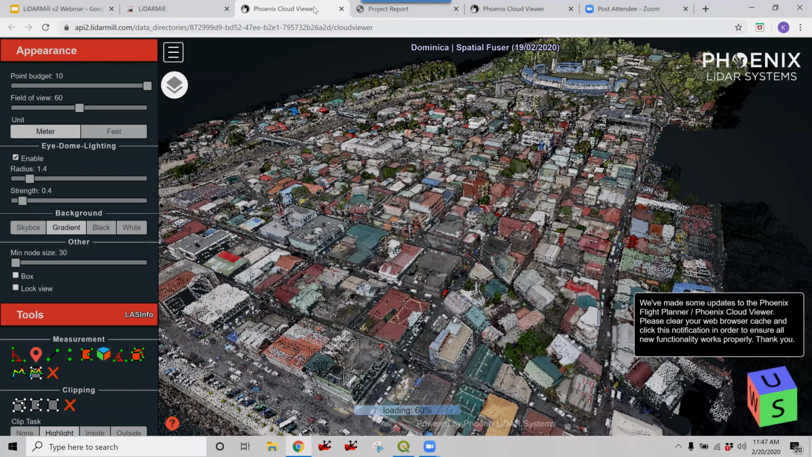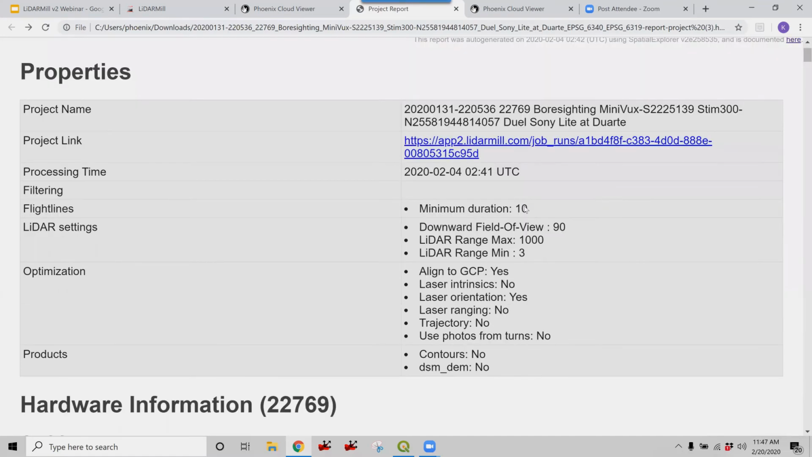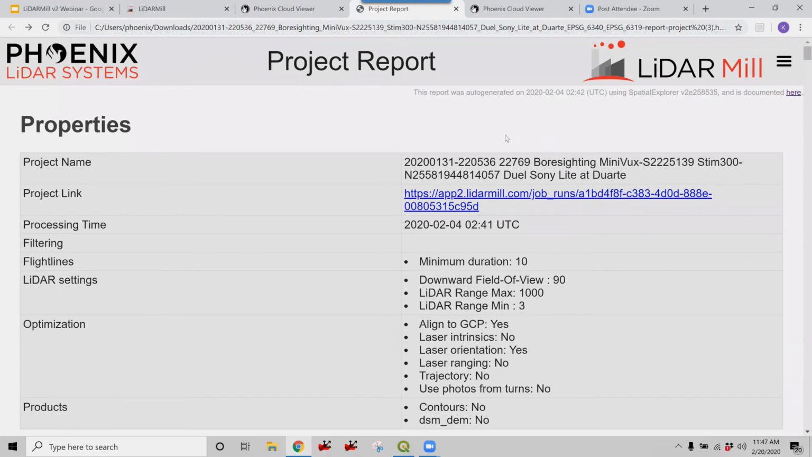The LiDAR calibration, does the LiDAR calibration pipeline allow for flightline matching similar to TerraMatch? Yes, that's what we did in this project. Actually, this is a multi-mission. Well, actually, we did that in all of the projects. Go ahead and show the flightline matching report, Kory. Yeah, sorry, that is one thing I forgot.